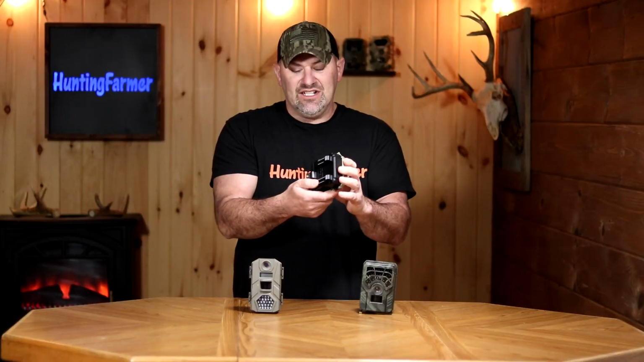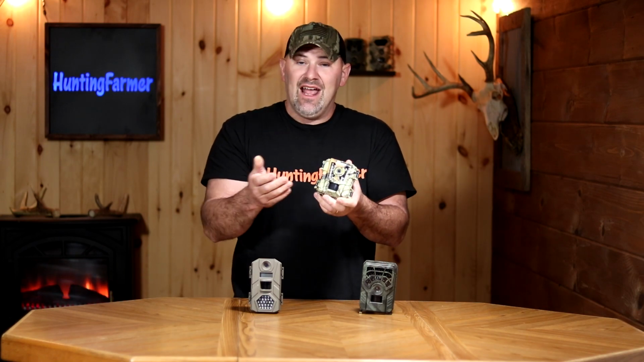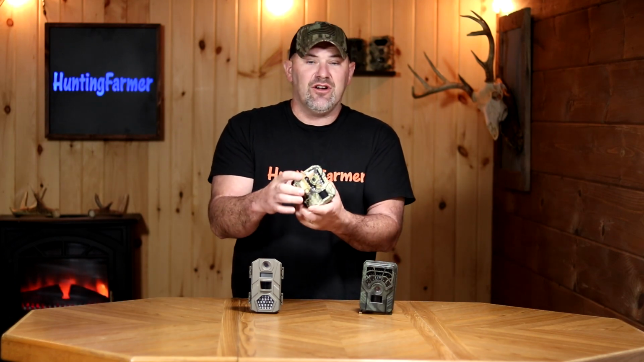This camera also has a tripod mount on the back, a 1/4-20 mount. So this camera has security and different mounting options. I give it the win out of these three for the physical design of the trail camera.